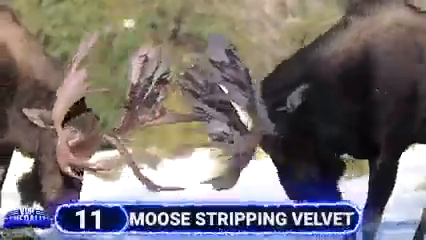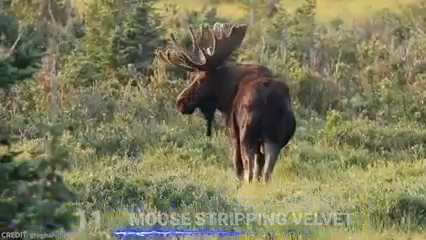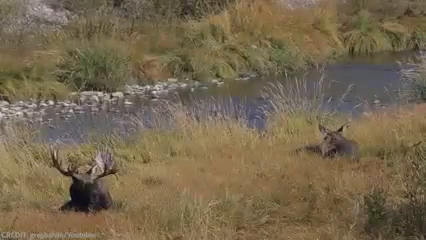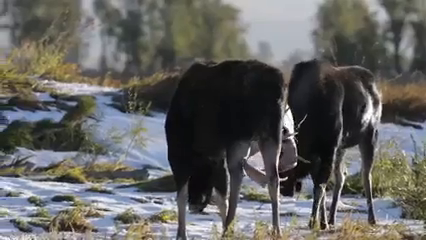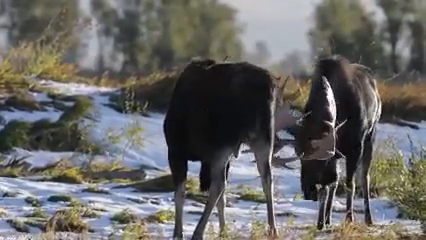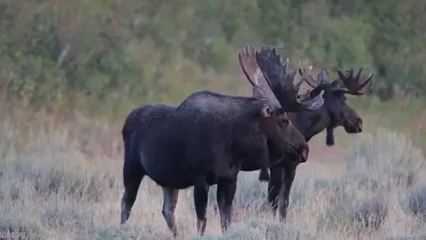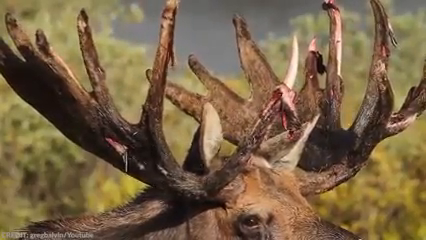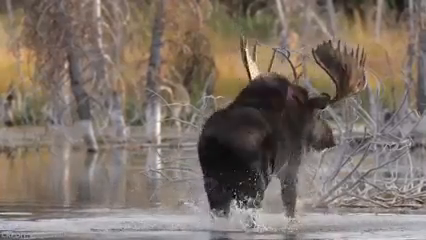Number 11. Moose stripping velvet. Some may think that these moose are injured. In reality, they're just growing out their horns and shedding their velvet. They aren't hurt that much in the process. Instead, the part just kinda itches, so you'll usually see them rubbing and scratching their horns on plants and shrubs. It may look like something straight out of a horror movie, but it's really just a natural process that all moose have to undergo. The antlers are one of the fastest growing tissues on an animal, and they can grow up to 8 inches in just 9 days.